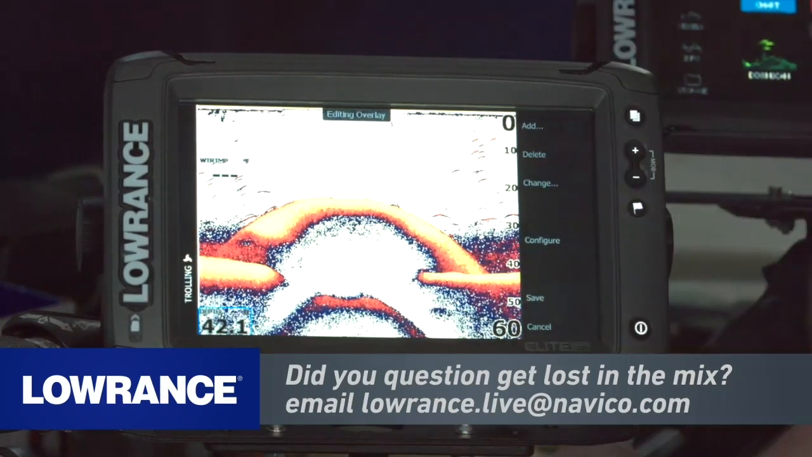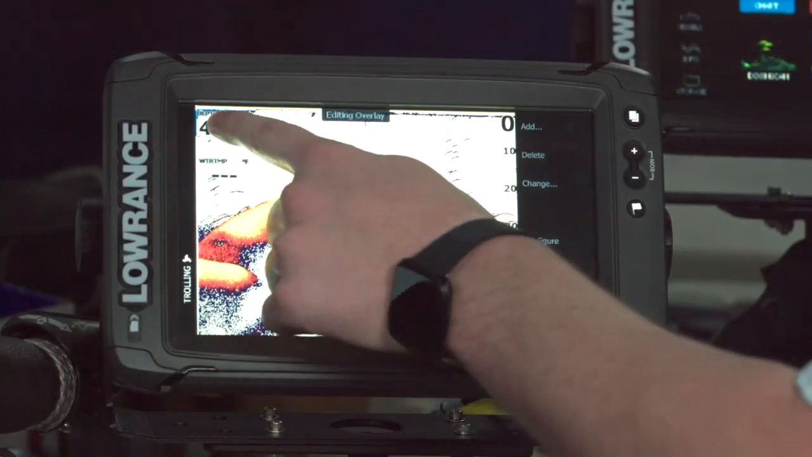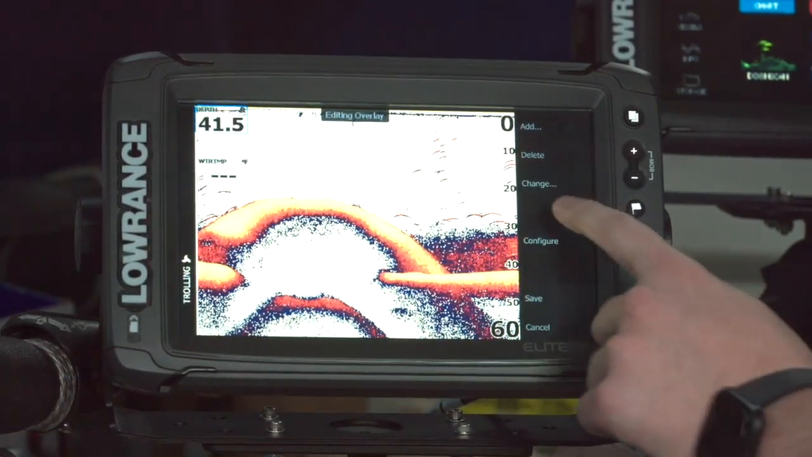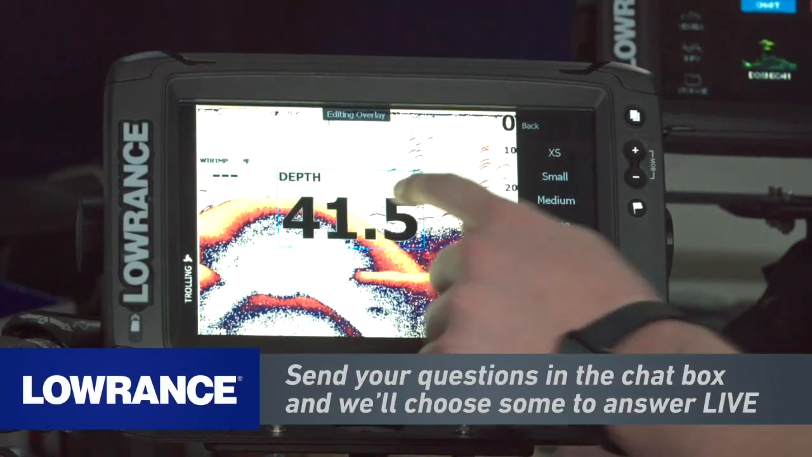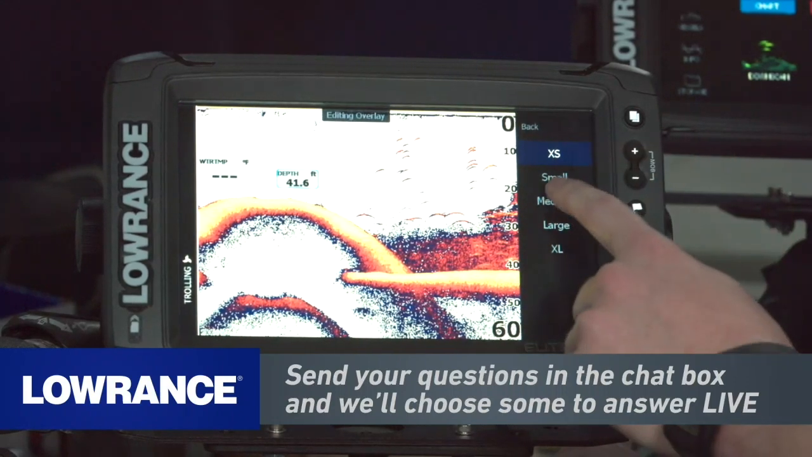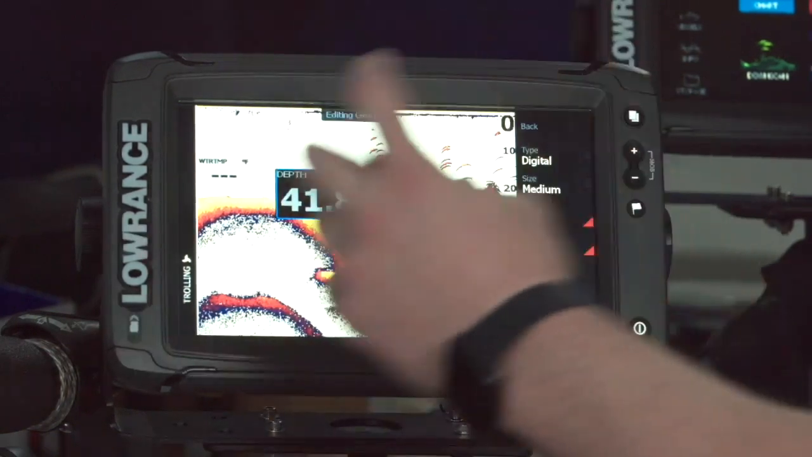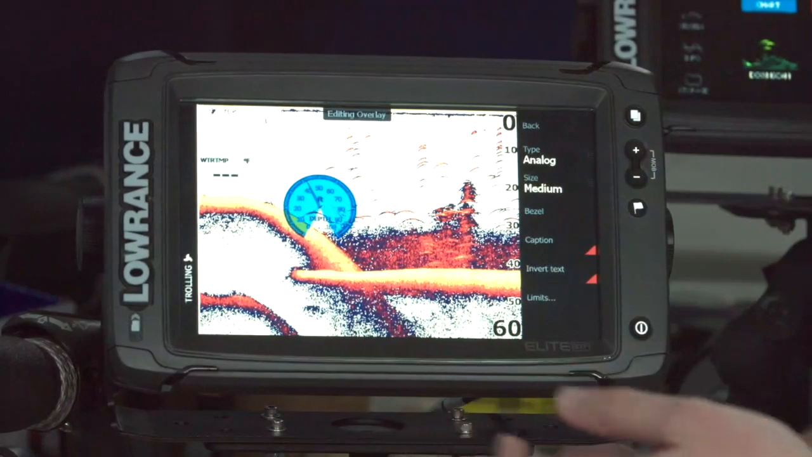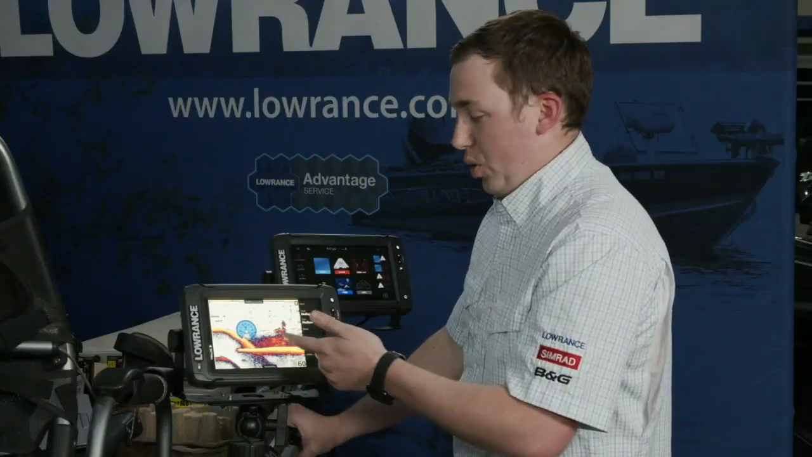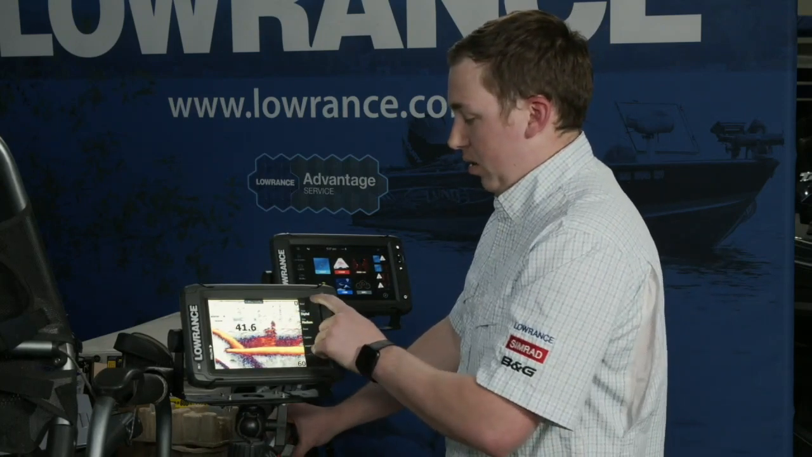So if I want to put it down here in the bottom, or if I want to put it down in the center, I can put it wherever I want. I can configure it so I can make it larger or smaller. So let's just make it huge so you can see how big you can get it, or you can make it really small. I can also put a bezel around it if I'm having a hard time seeing it, so it's in a nice little box. I can even make it an analog gauge depending on what data it is. There's really no reason to do that on sonar depth, but if you've got, say, your engine RPMs, any of that kind of stuff, you can put that in an analog as well.